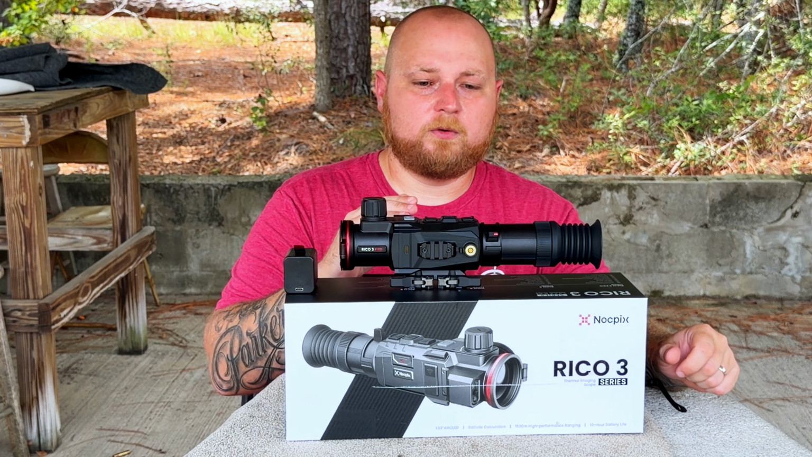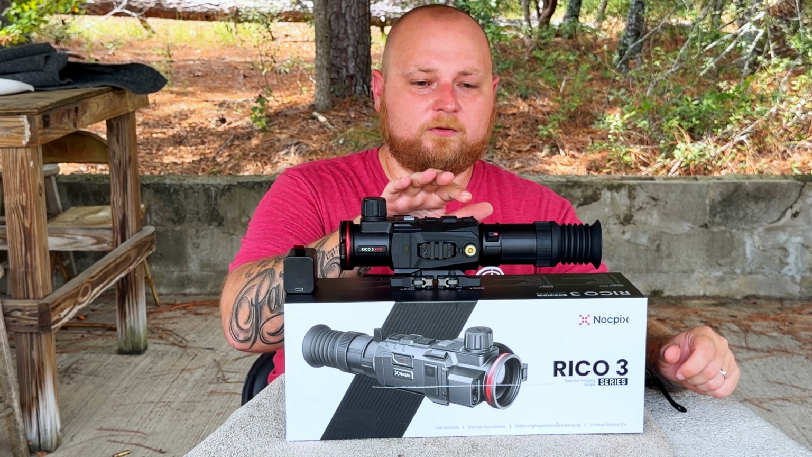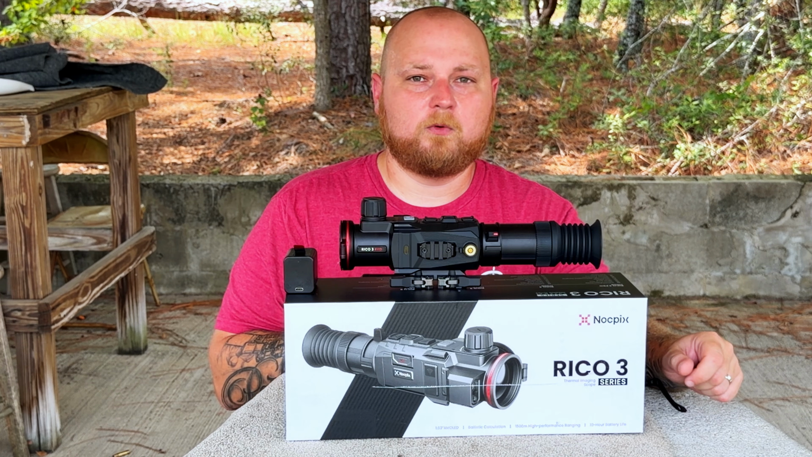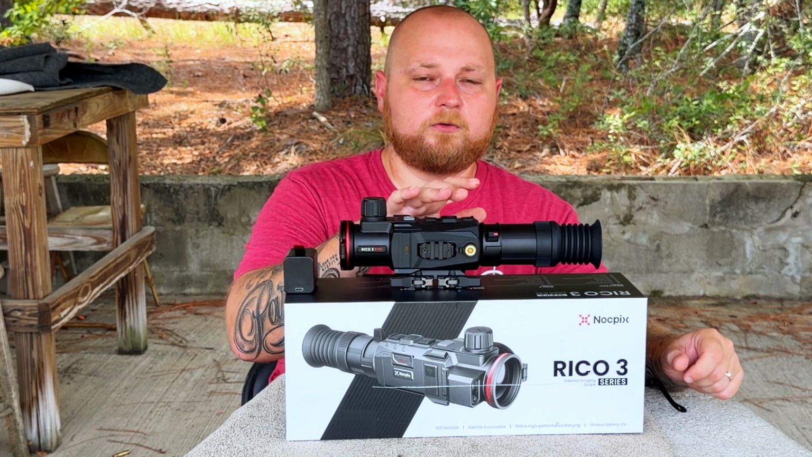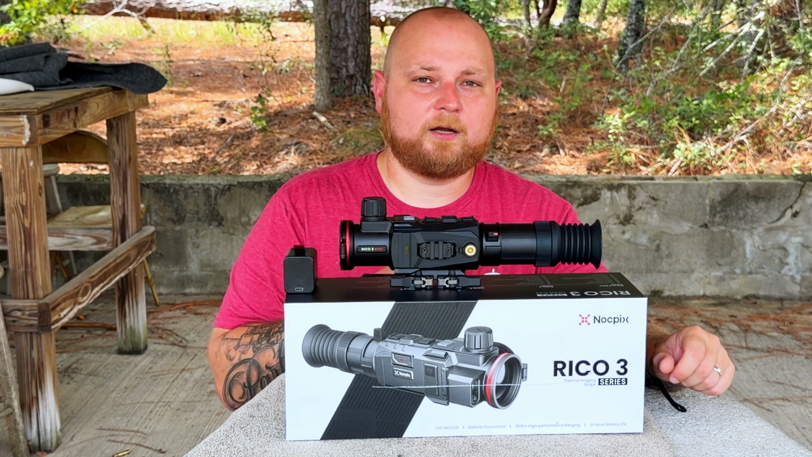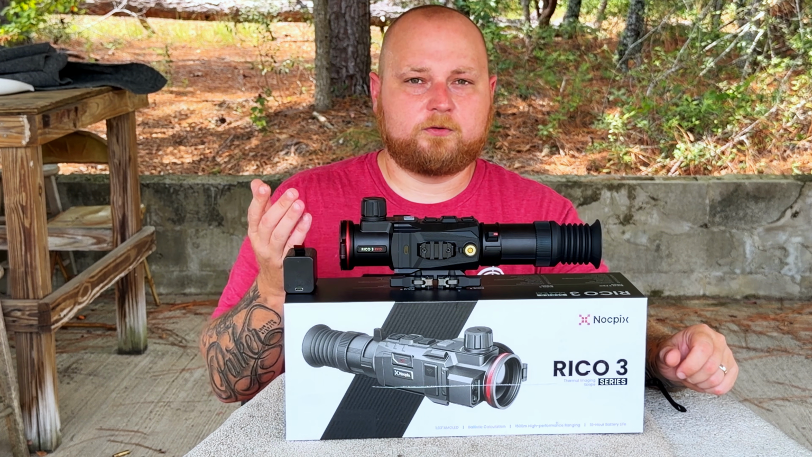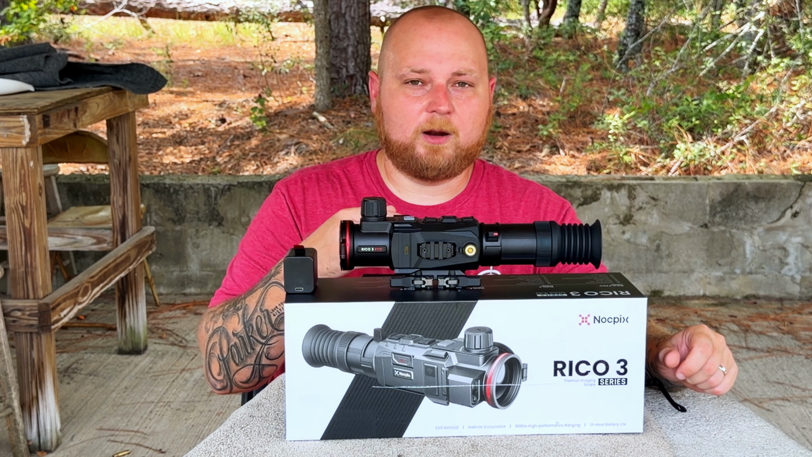Now, with this new unit, all you have to do is touch this button right here. Doesn't matter what yardage you're looking at, what distance, anything like that. All you do is touch the button and the scope will automatically calculate and adjust your focus for you. So you'll see a bunch of that in some of these videos, and I'm going to show you guys